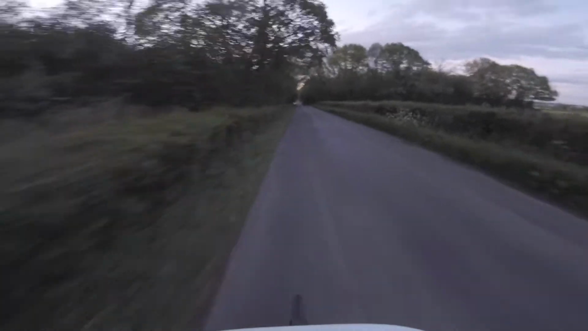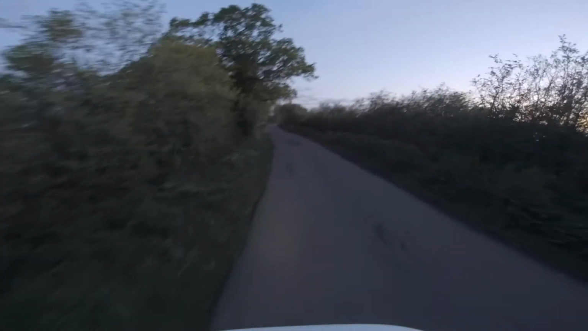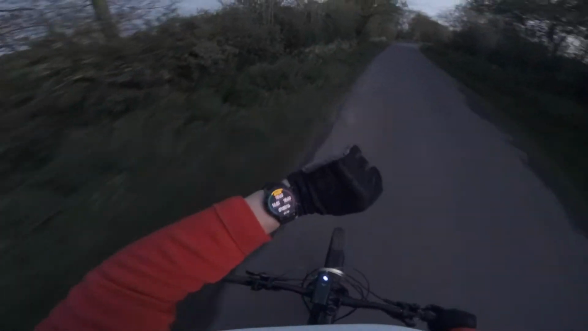Kilometers, 80% battery. What are you up to? The sun is setting and I'm in the middle of nowhere. 80% battery and we are 18 kilometers out, 1 hour in.